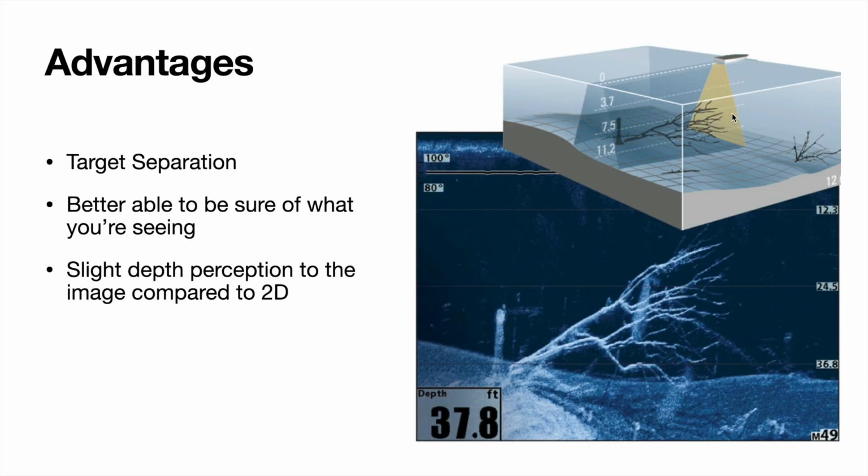Because you have such a thin beam and it's not a wide area like 2D sonar, as illustrated in this little diagram here, you get better target separation. In this example, they scanned over a large tree that had fallen off of its base. You can see the base of the trunk here at one time. You can see it now sitting in the water. You can see all the branches in here. You can actually see shad grouped up inside of this tree. Drive over this with just 2D sonar, it's all going to be kind of mixed together. It's going to be really hard to interpret what's what. You're going to be able to tell something's there, but it won't be as easy to interpret what you're seeing.